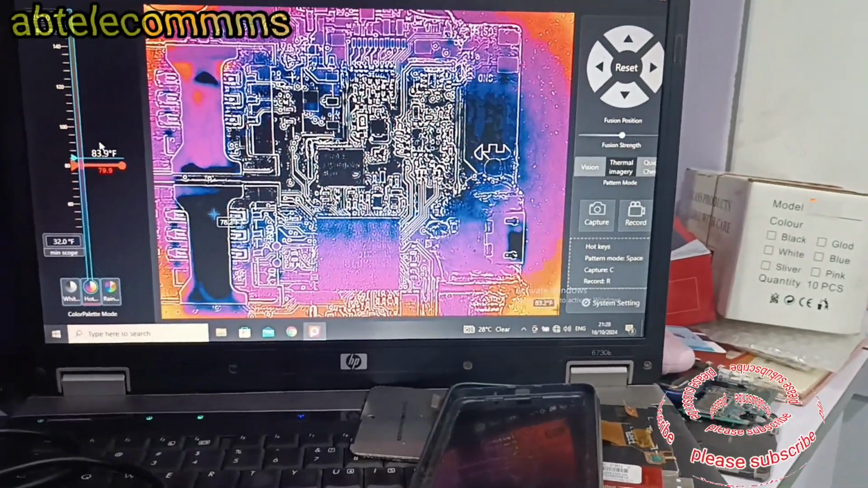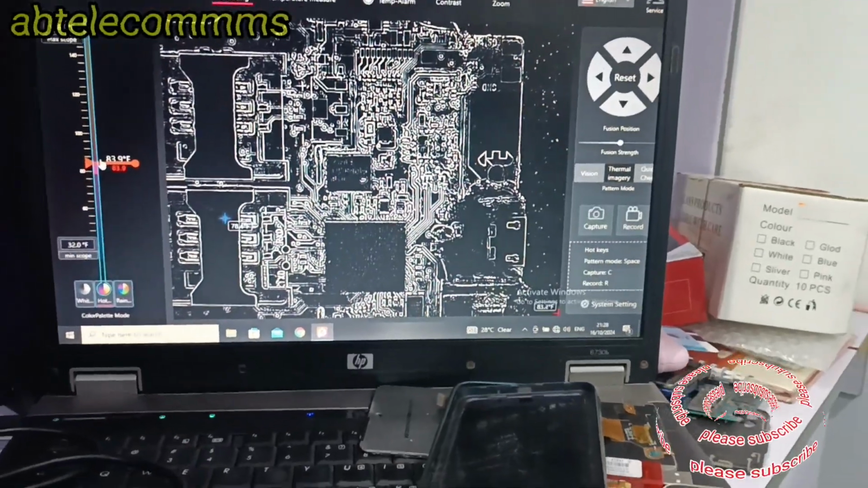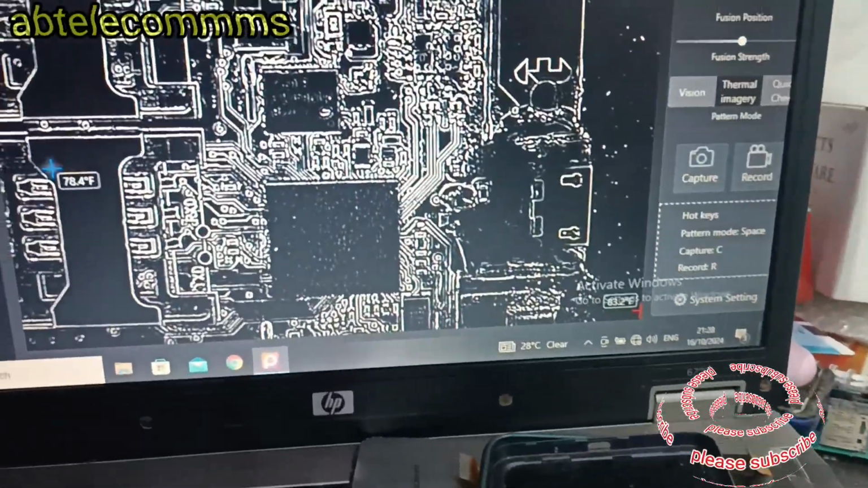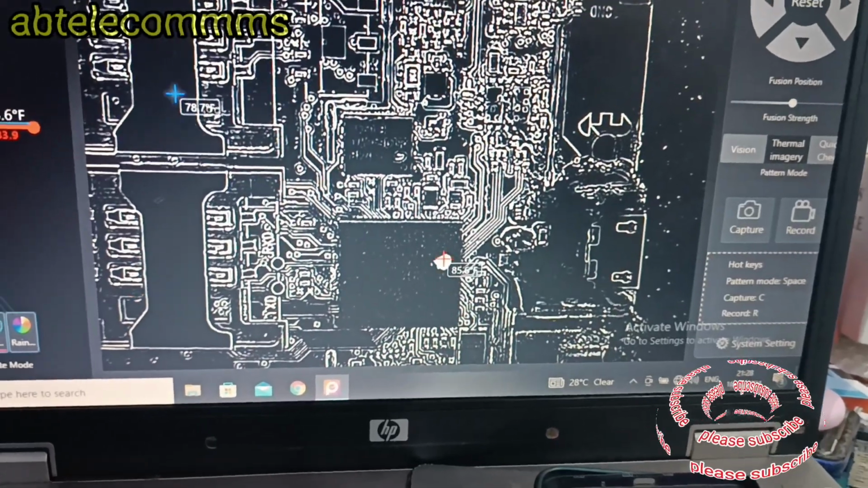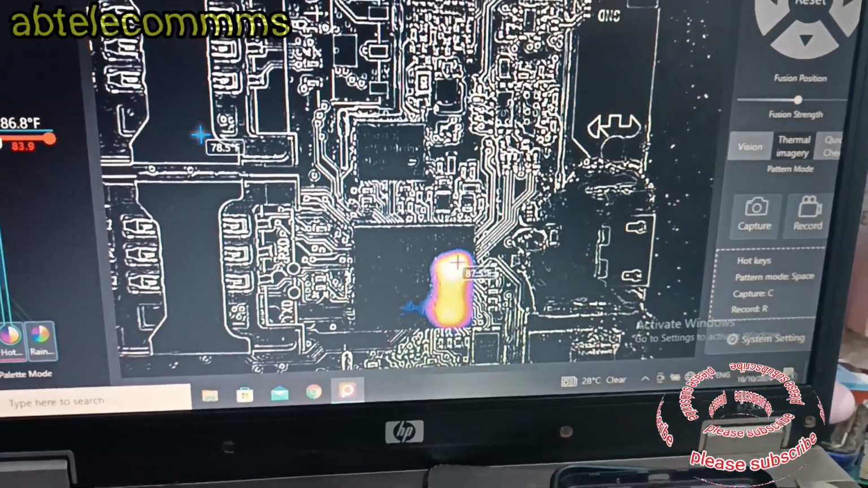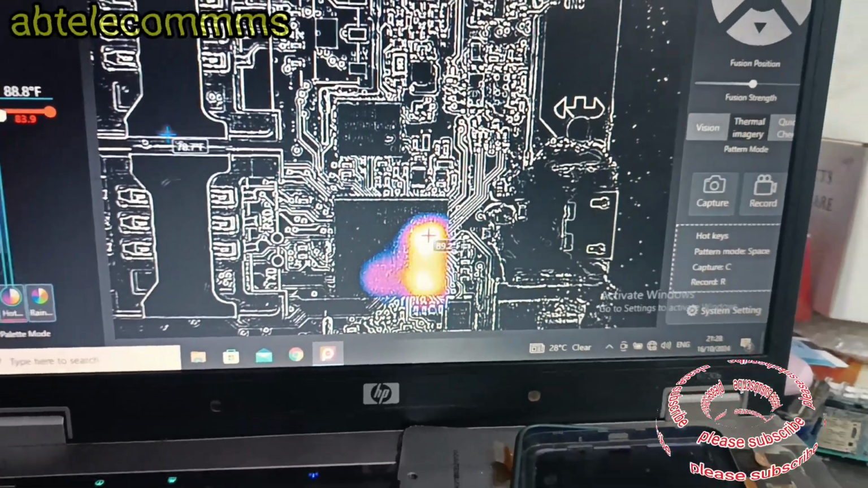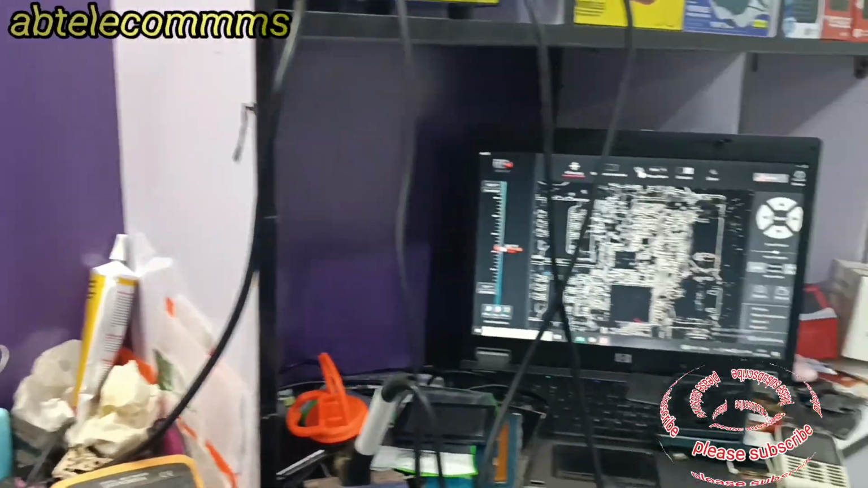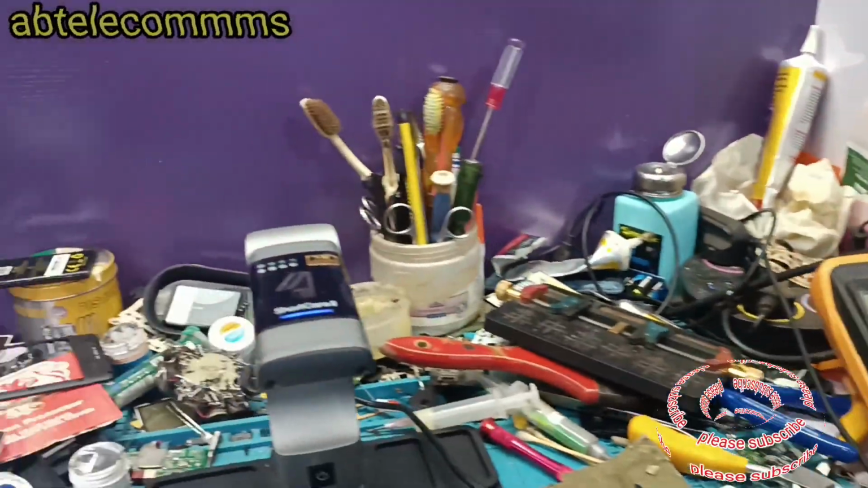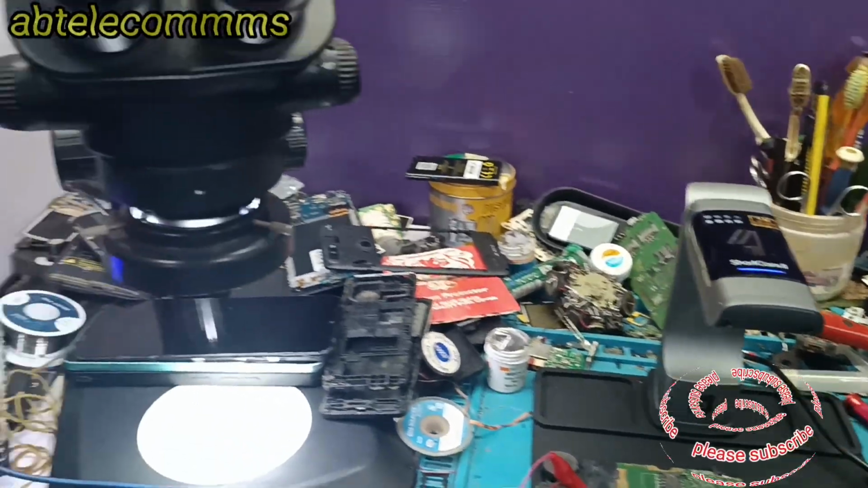Although it can be fixed, it's not worth it because it's just a normal small phone. This is a feature phone, not an Android. It can be fixed, but at the end of the day, it's not worth it. Instead of fixing such phones, you just need to add a little money to the money you want to pay the technician and get a new phone. So this phone is gone for life. It cannot be fixed. That is the end.